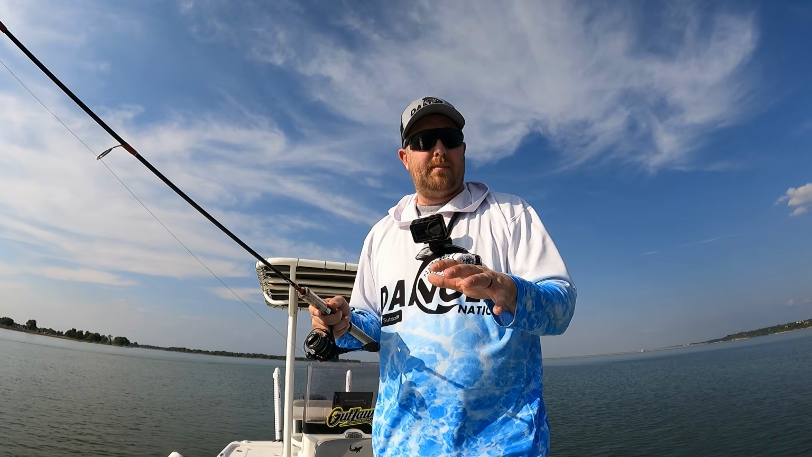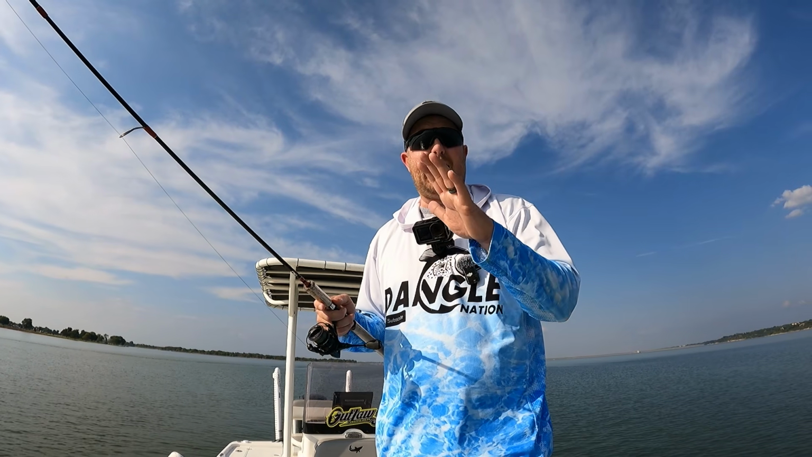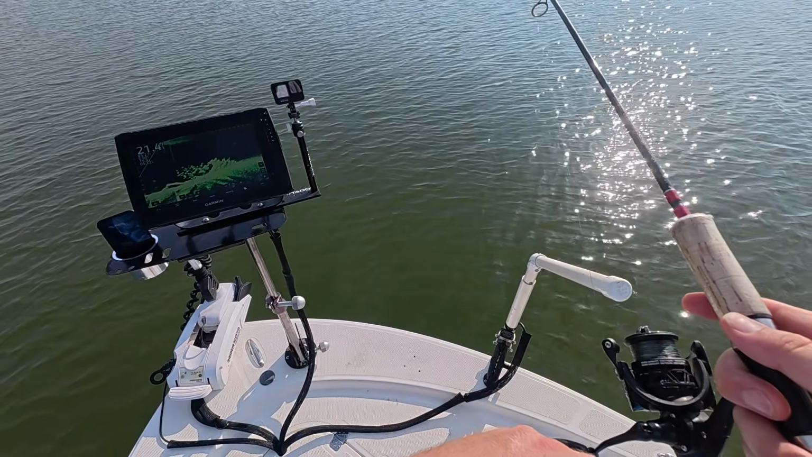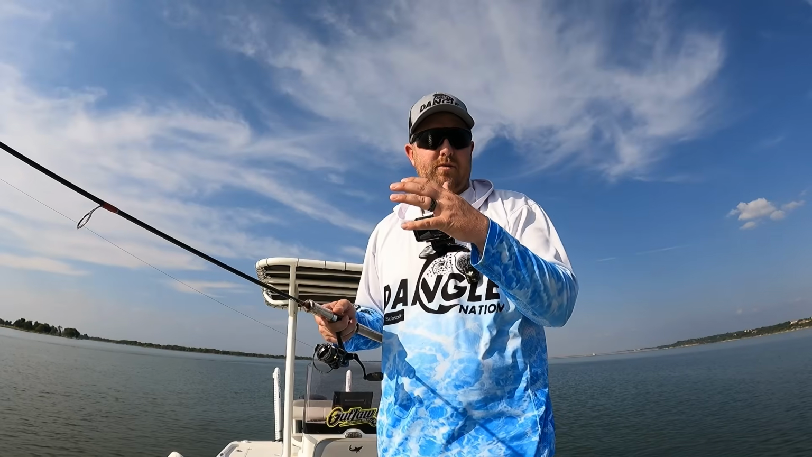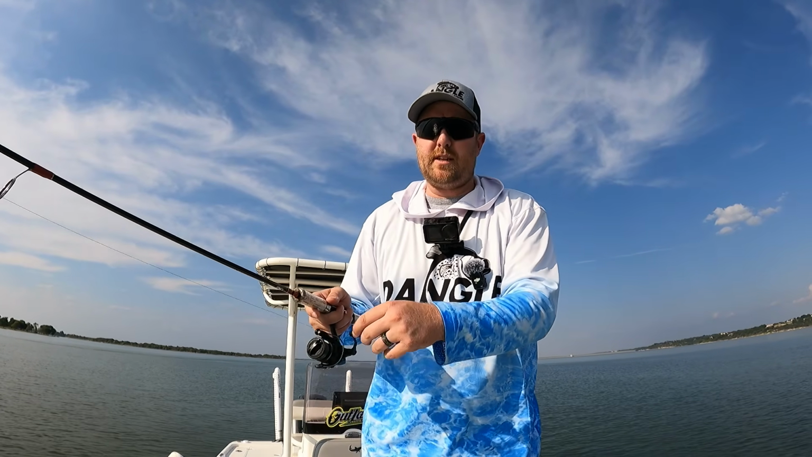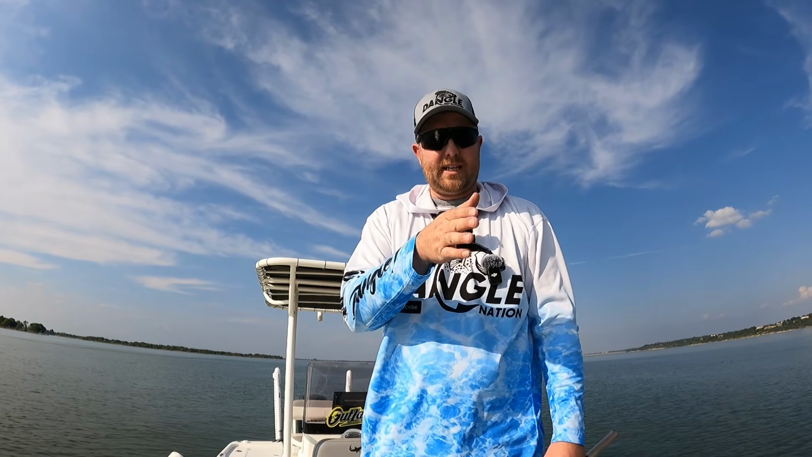Now remember, crappie can only attack up. They prefer to only eat up. So if you see one that you like or not, that's okay. Keep it above them, let it drift naturally, and you're gonna get hammered, guys. So, all right, I'm gonna reposition on this one. I think I caught enough looking at this angle.